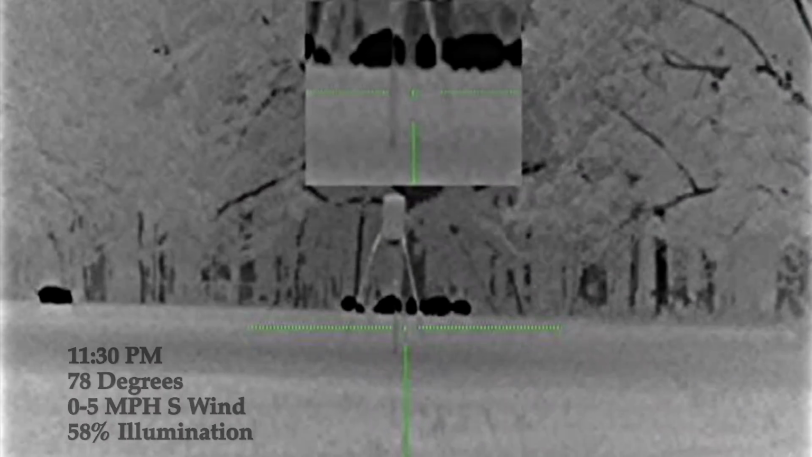Around 11:30, Paul spotted a large sounder of hogs entering the property. We worked up to within 125 yards of the sounder. Paul was in charge of the countdown since he did not have electronic earmuffs. I was on Paul's right, and I would aim at the hog on the far right side of the sounder, and we'll pick up the action from here.